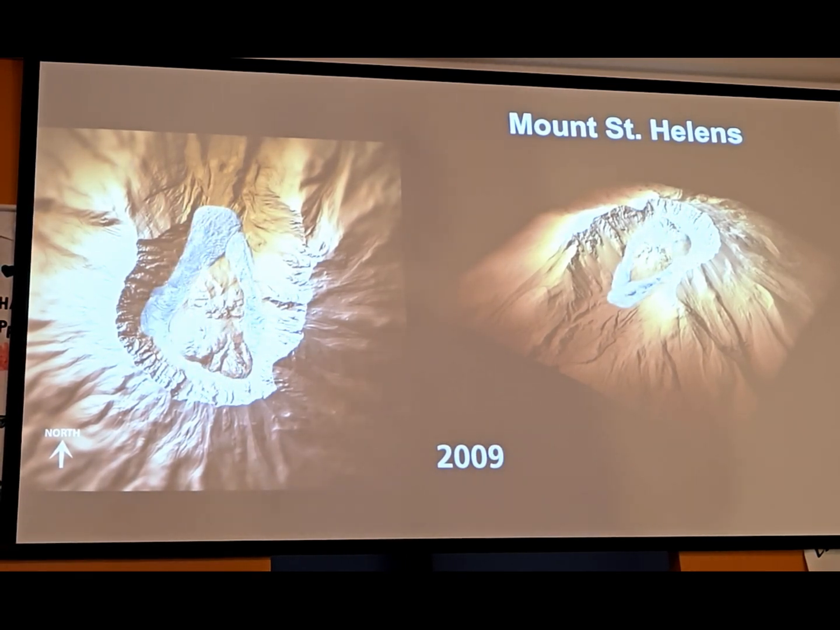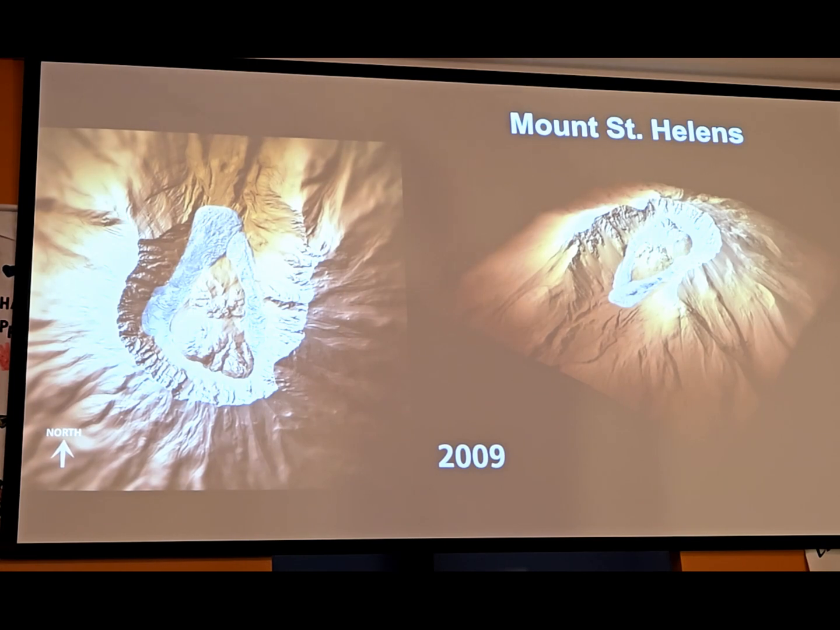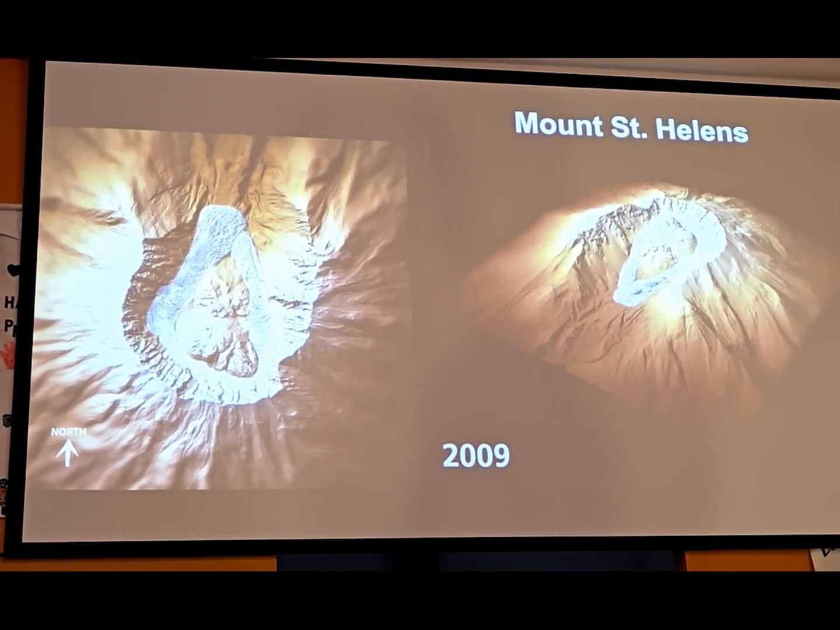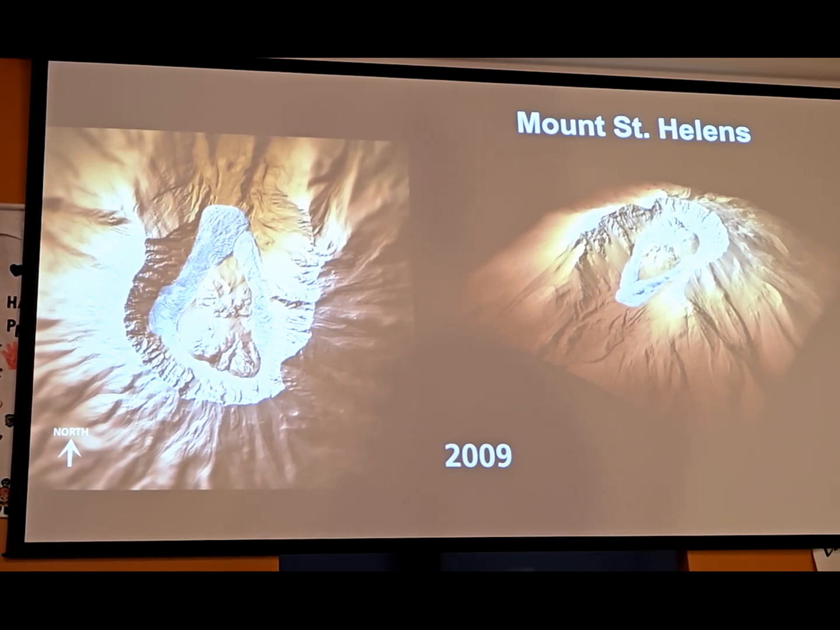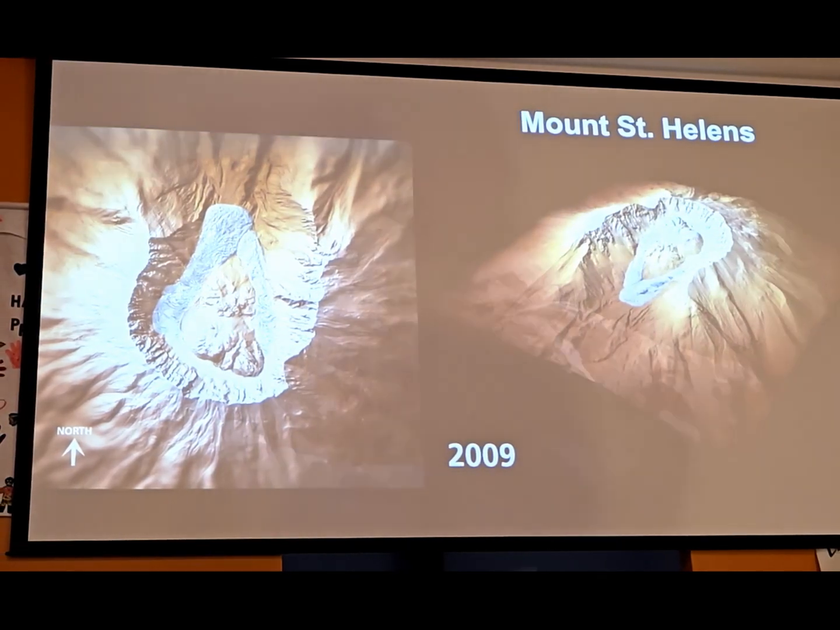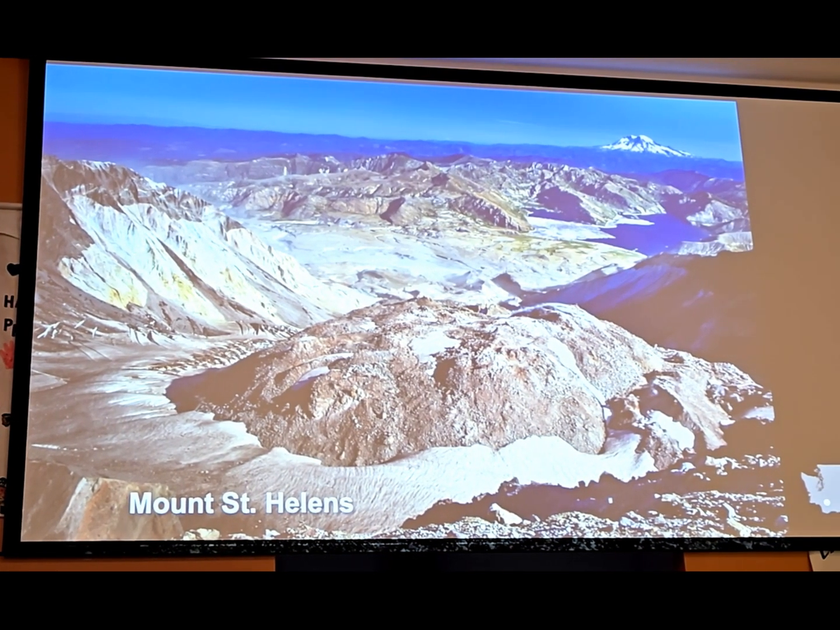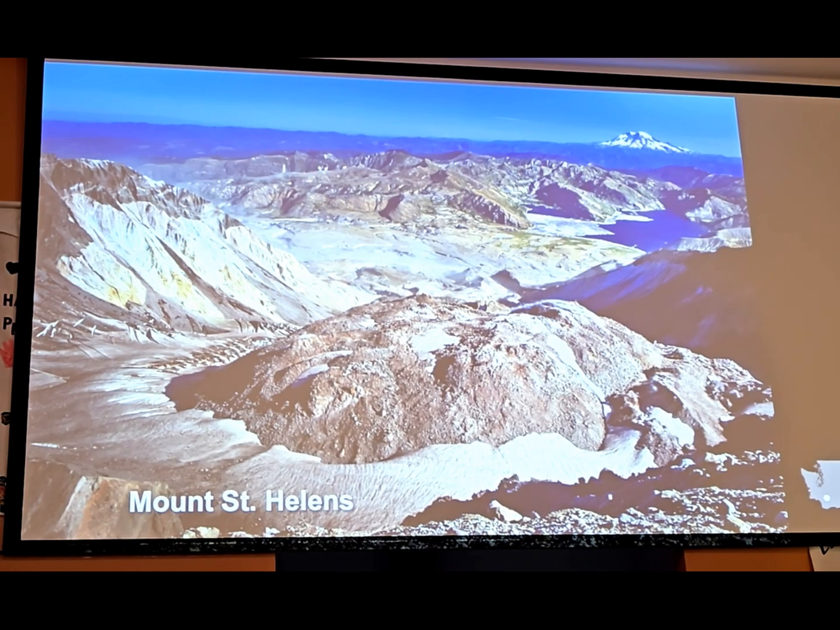And you can see that the growth of the lava dome pushed the glacier out of the way and down slope. So it kind of merged back in with itself. This is a view I took from 2013, looking down into the lava dome and the glacier.